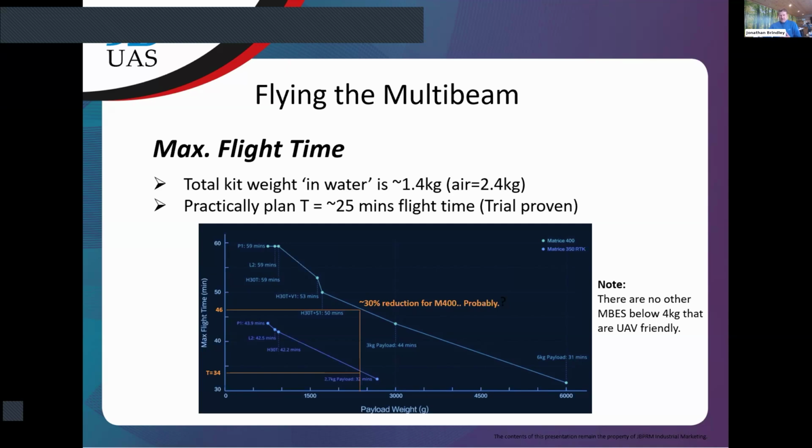You are going to get an increase when the Skyhub 4 comes out, but you're not going to get 46 minutes as you might expect; maybe quite a lot less than that. I've just said a 30% reduction because that's pretty much what we see on the M350. But just watch this space. That's what I would say to expect: 25 minutes on the M350, and probably a lot less than 46 minutes on the M400 when it comes out.